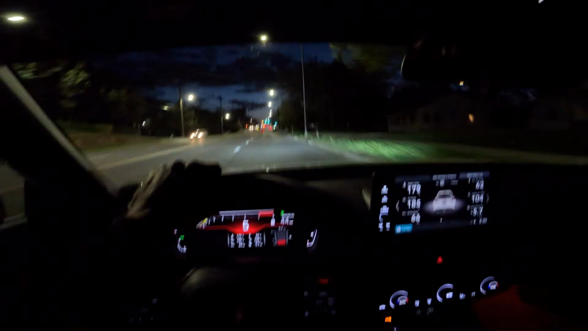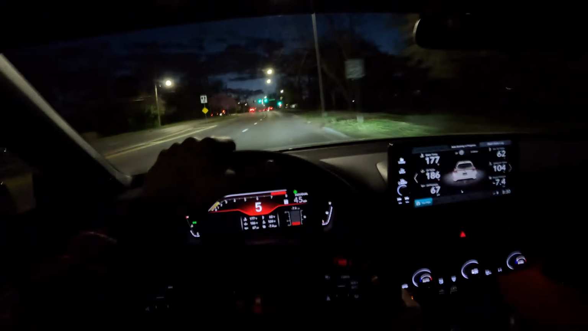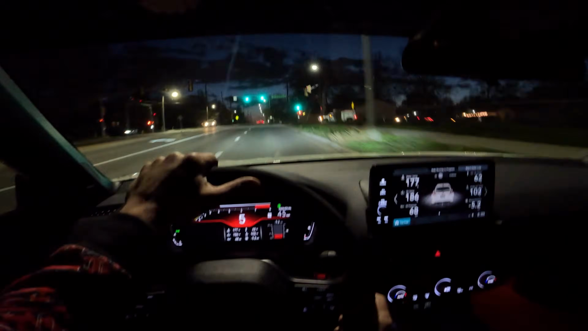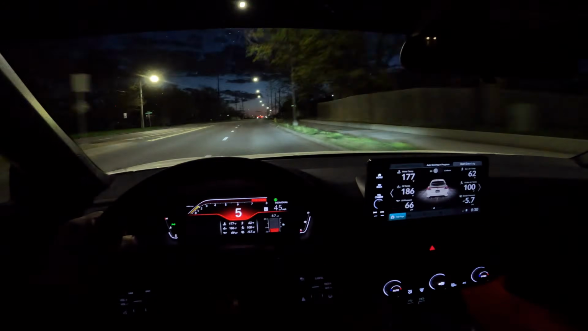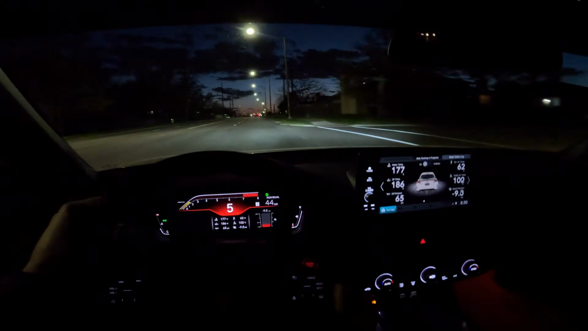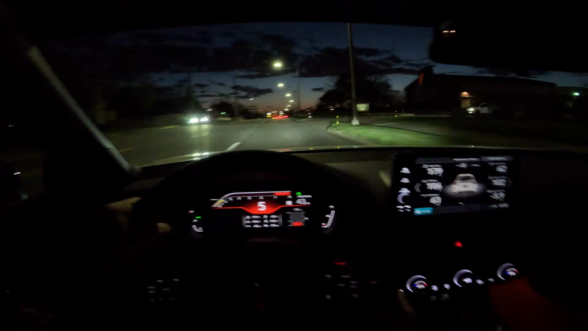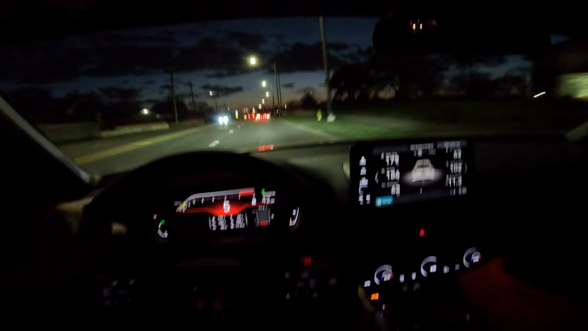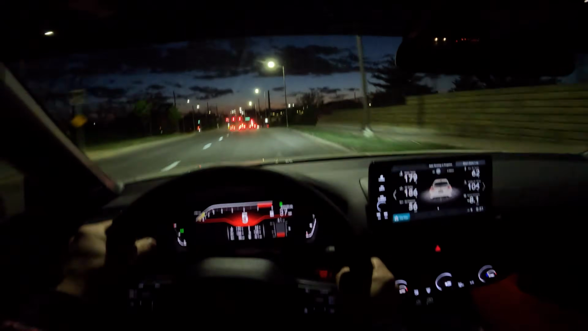I think the exhaust will be one of the last few things I do down the road. Probably going to want to do intake, downpipe, intercooler, stuff like that first before I even consider an exhaust, because right now I'm really happy with how loud the car is. It's not too loud, it's not too quiet, it's what it should have probably been stock. On the highway there's zero drone, and if this ever was too loud, I could always put the fuse back in and it would be super, super quiet.